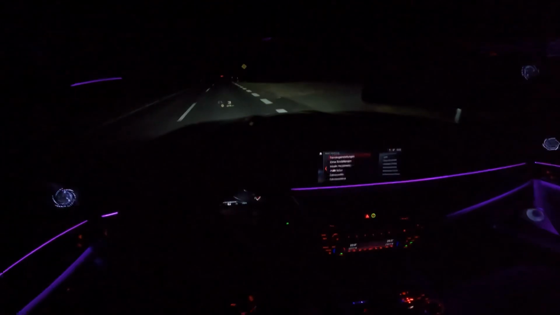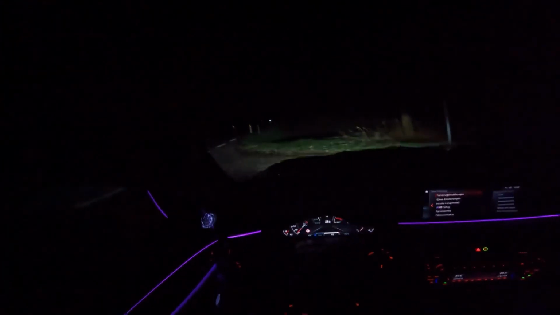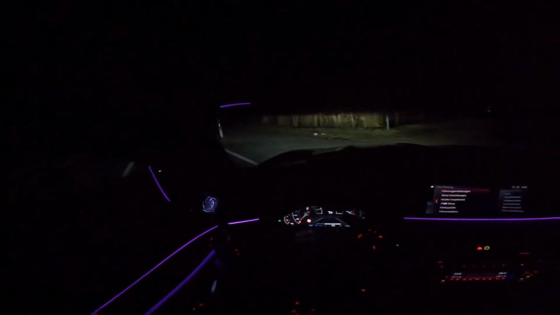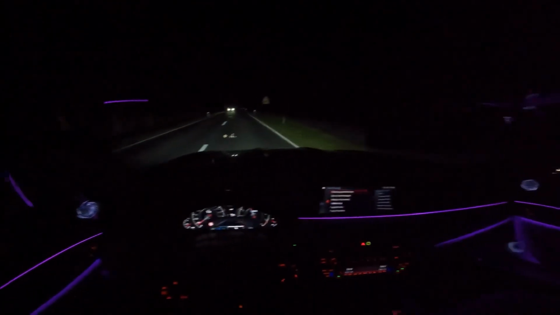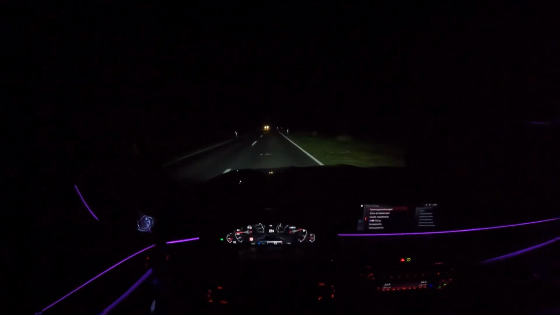Oh, there's a lot of mud on the ground here, a lot of sticks, because it was really stormy in the past few days. There were trees falling, and yeah, it's really not a beautiful thing. So let's now do a little launch control. Oh no, there's a car behind us, we can't do it. So let's do a little pull. Oops. Here's another corner, let's get on the brakes.